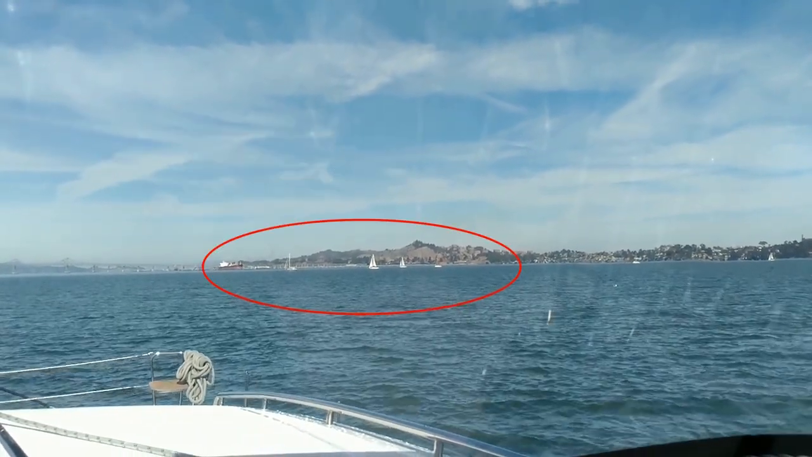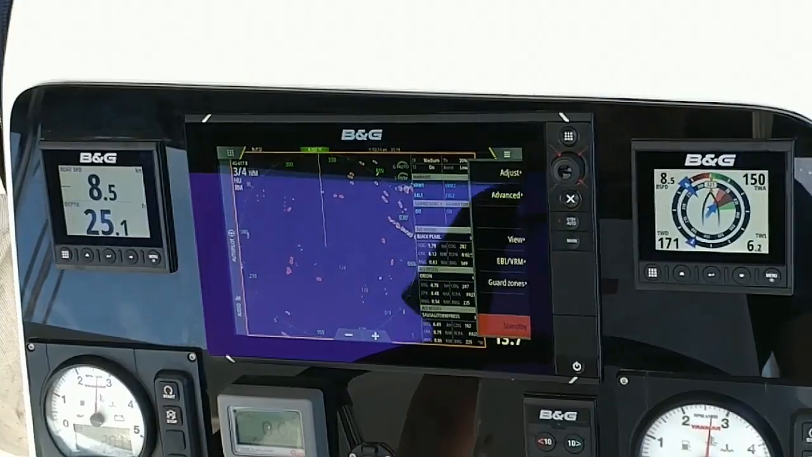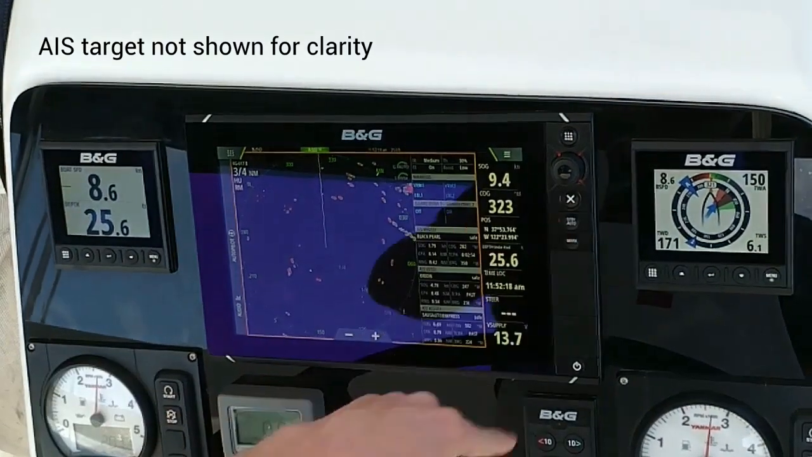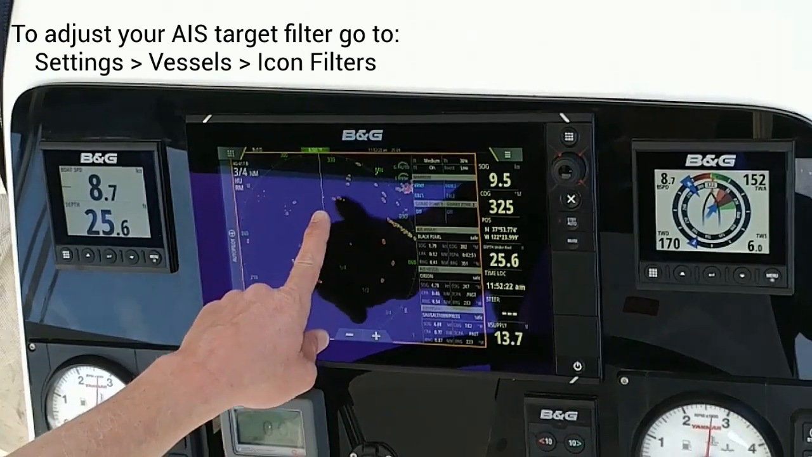Off the starboard bow are three or four different sailboats. As it seems, only one of them is transmitting AIS. But we want to take a look and see if we can determine the other boats' speed and course.